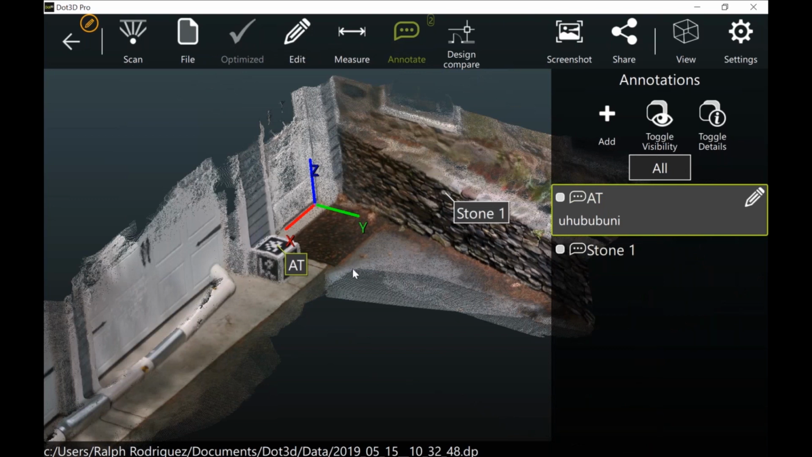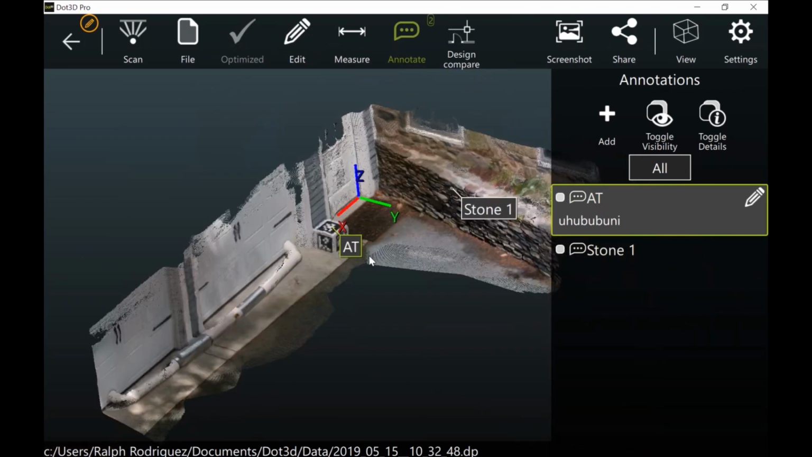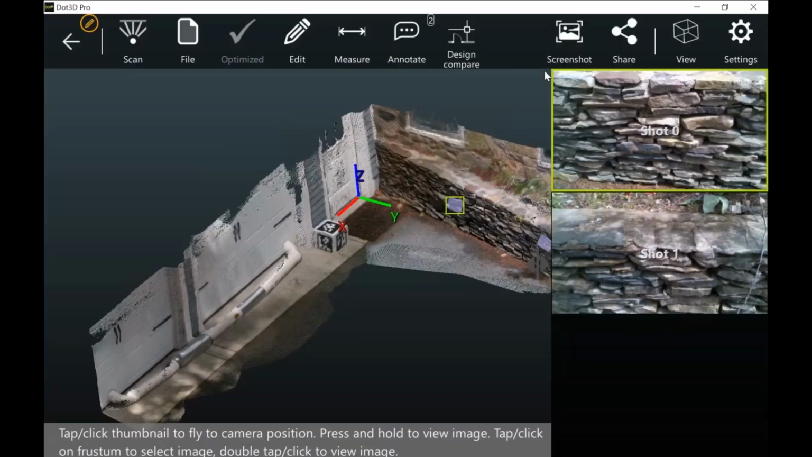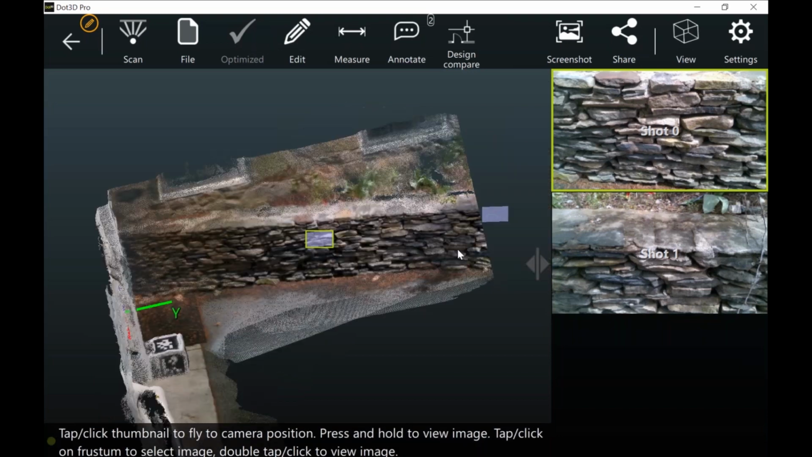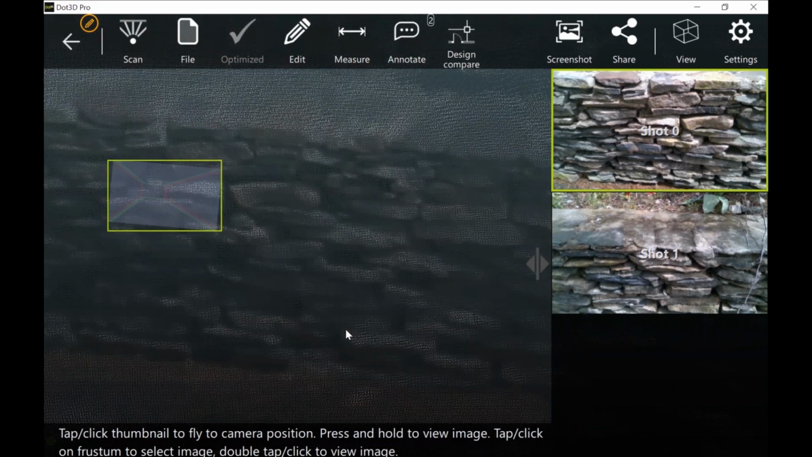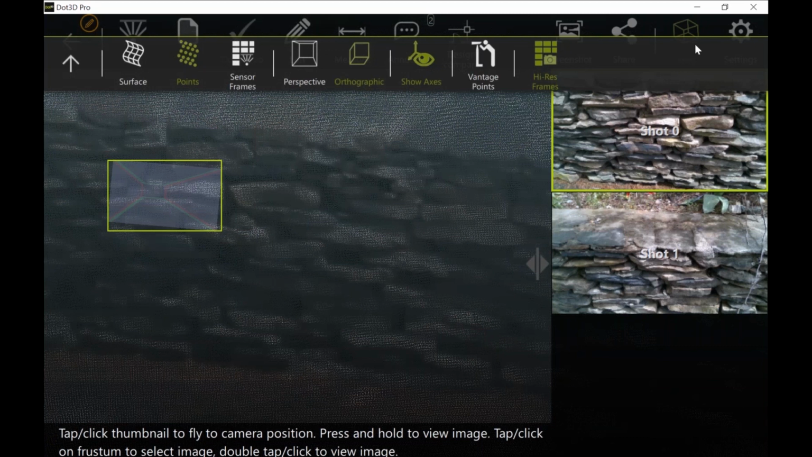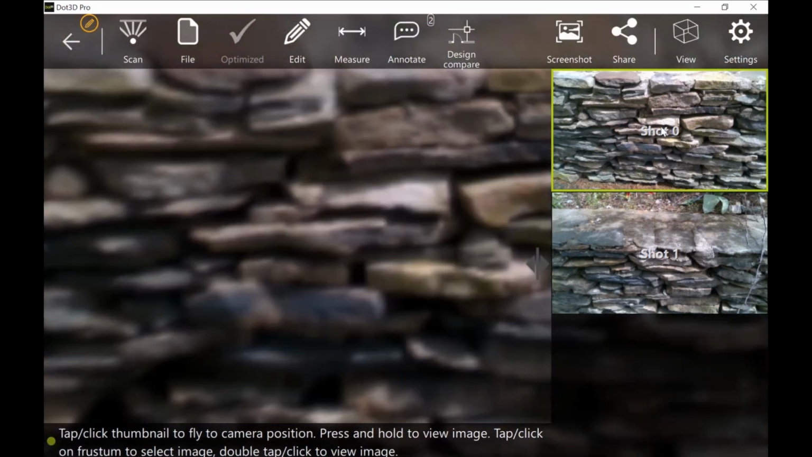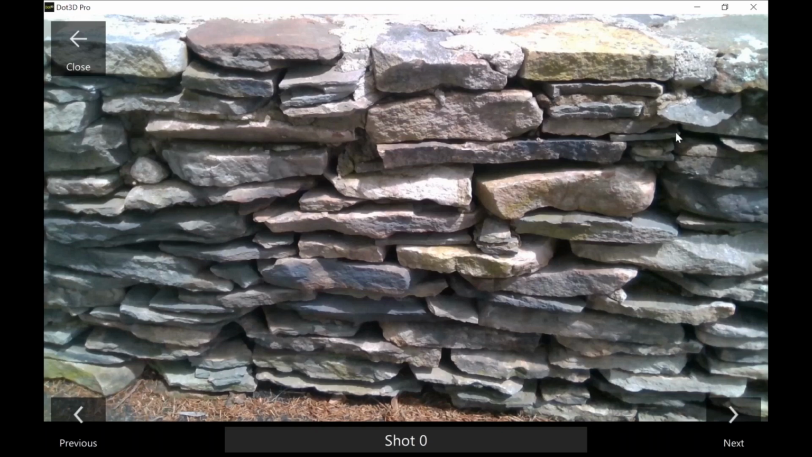Another feature that we definitely want to touch base on, which is new in the 3.1 and up release of our software, is the ability to capture those HD photographs while scanning. So if I go to View, High-Res Frames, we can see where I was standing when each of these HD images was taken. So obviously, you're only getting so much detail out of the color rendering here in the laser scan file, whether you're using the point cloud view or the surface-based rendering. But if you tap on these images, it'll bring you there in 3D, and if you hold on them, it'll bring up the high resolution photographs.